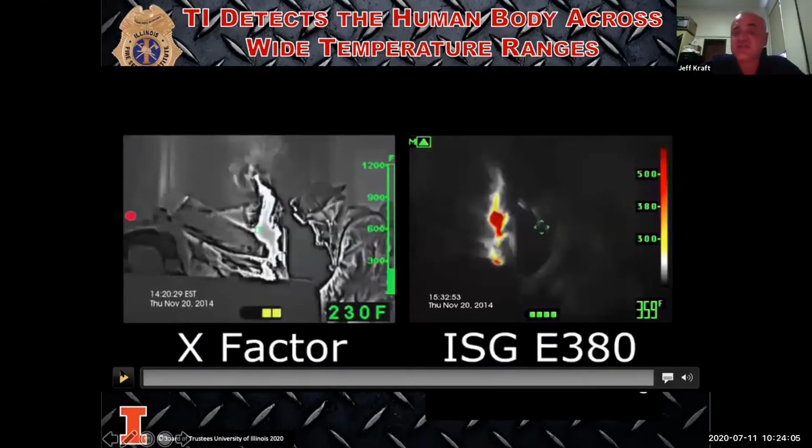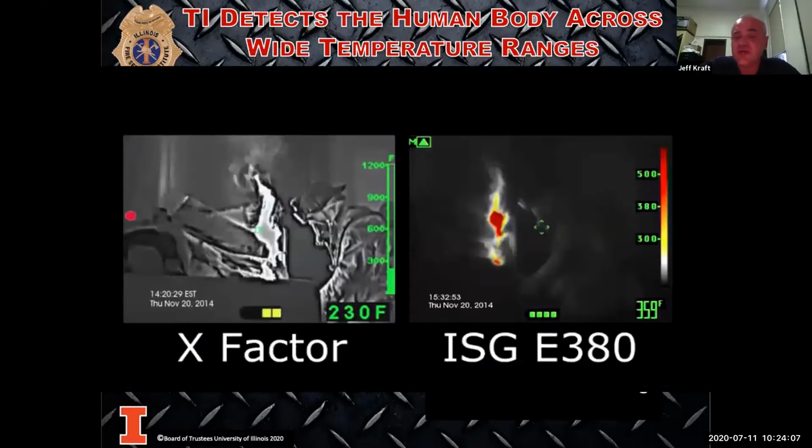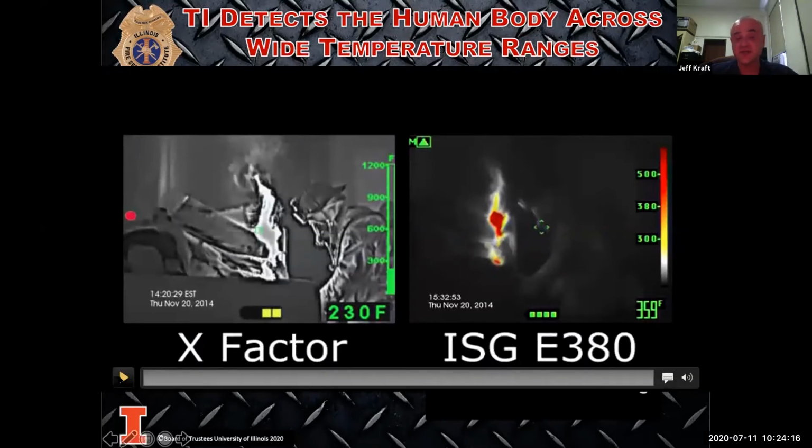This is going to be just a short video showing what the older images look like compared to what the newer images look like in the newer camera, for how fast the processors work and how clear the pictures are.